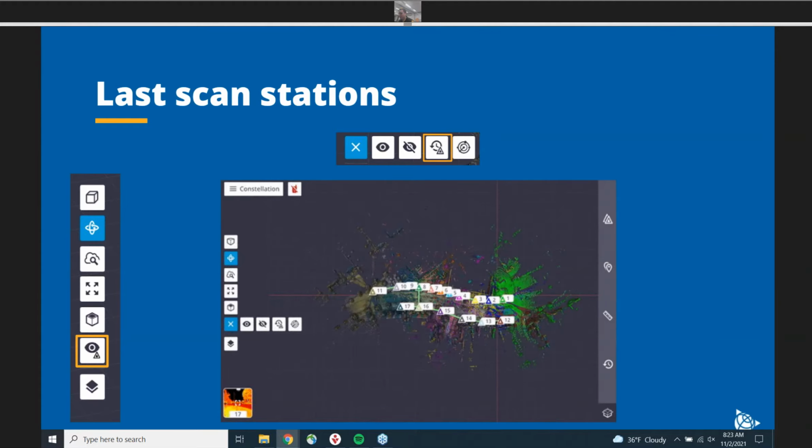So one really great tool for seeing if you will need to go back and look at your registration, or see if maybe you don't have enough overlap between two stations. Underneath the eye-looking button with the triangle, that is highlighted on the left-hand side, the third button in, which is almost like an undo button with a triangle, is the last scan stations button.